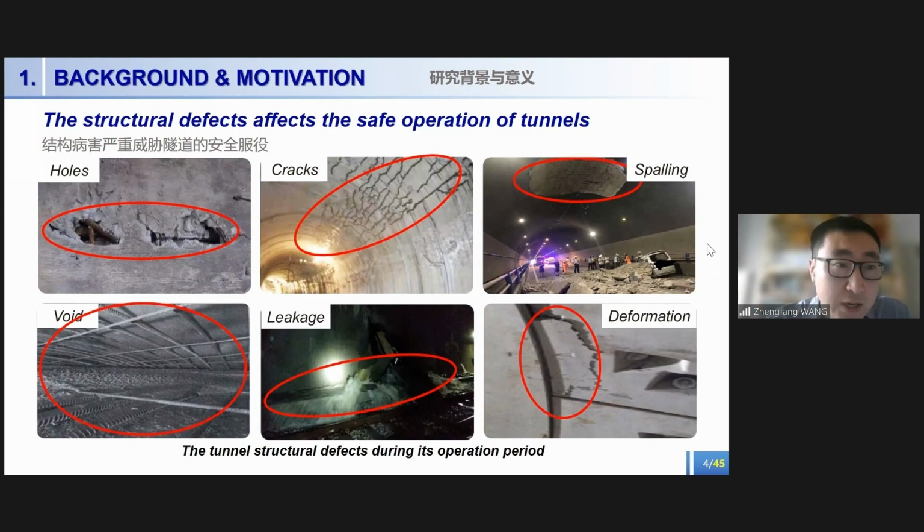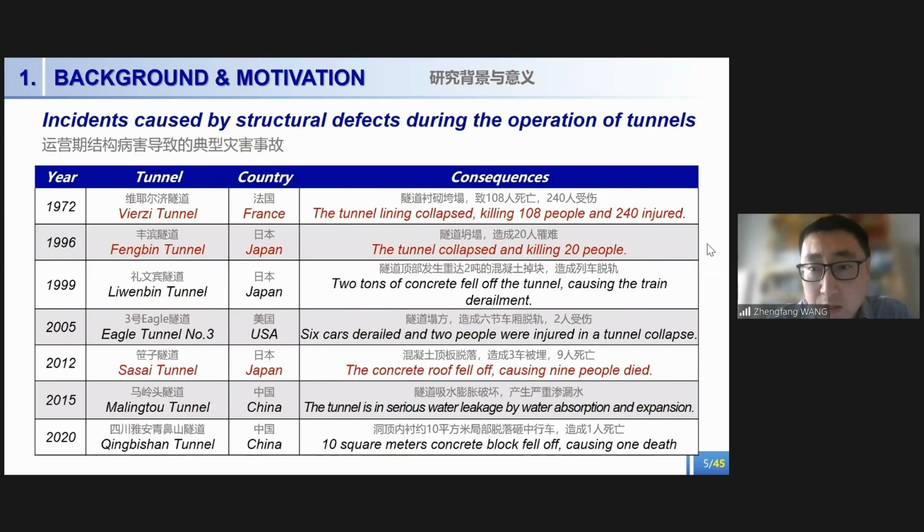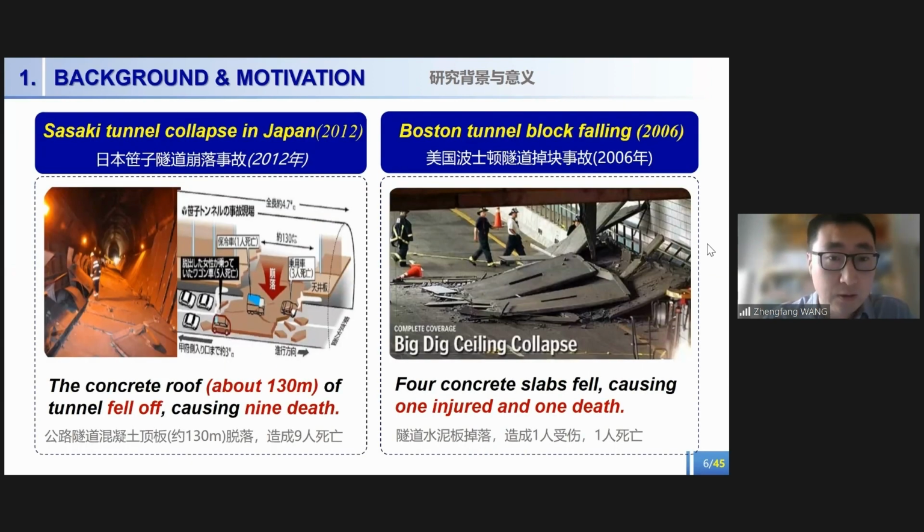This slide shows some accidents caused by structural defects during the operation of tunnels. Some examples are the collapse of Sasago Tunnel in Japan and the block falling of Boston Tunnel in the United States. Those accidents also happen in China.